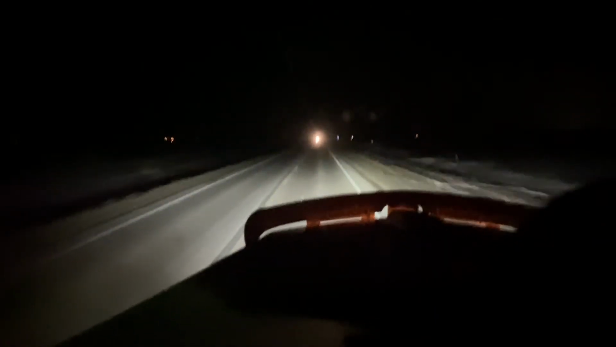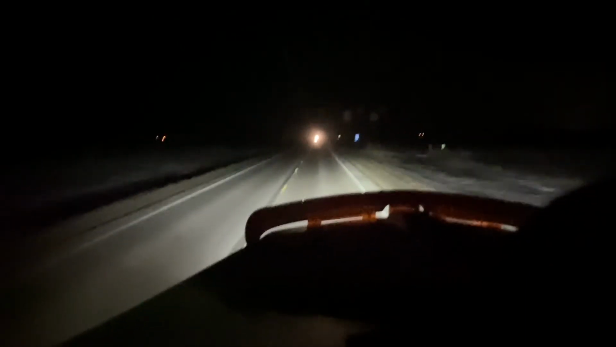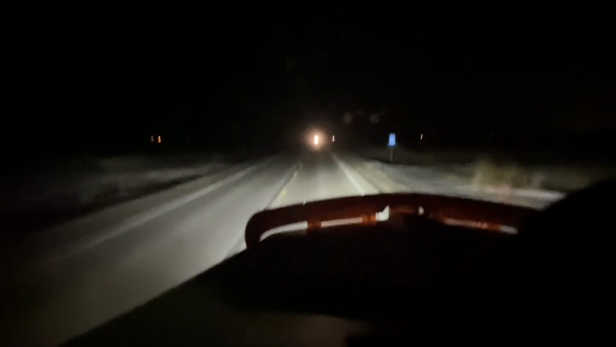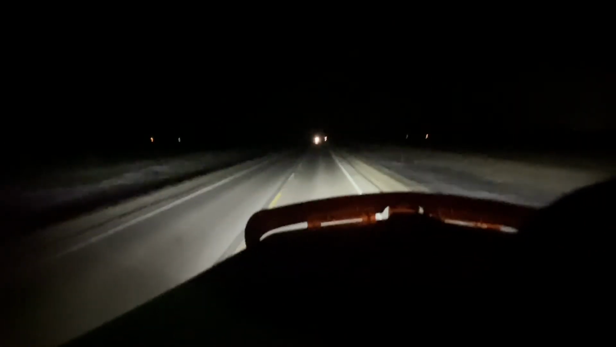55. But you got some flat land out here where you can see, you know, it ain't really a big deal. Back roads are nothing to be afraid of. Once you do it, you get used to it.